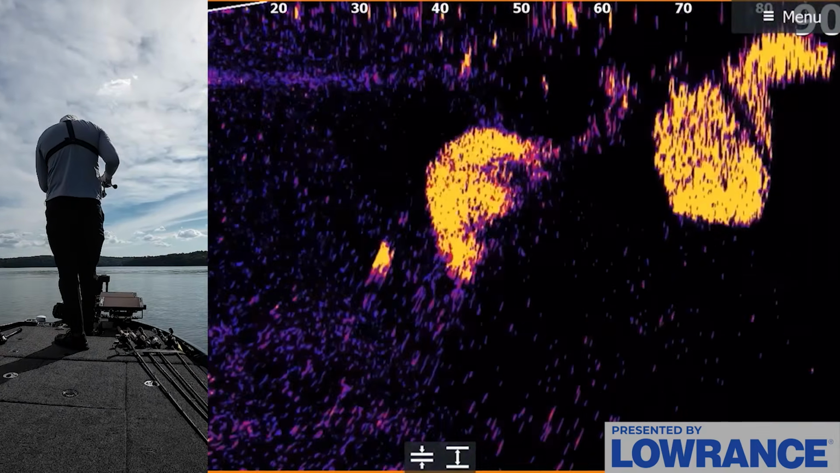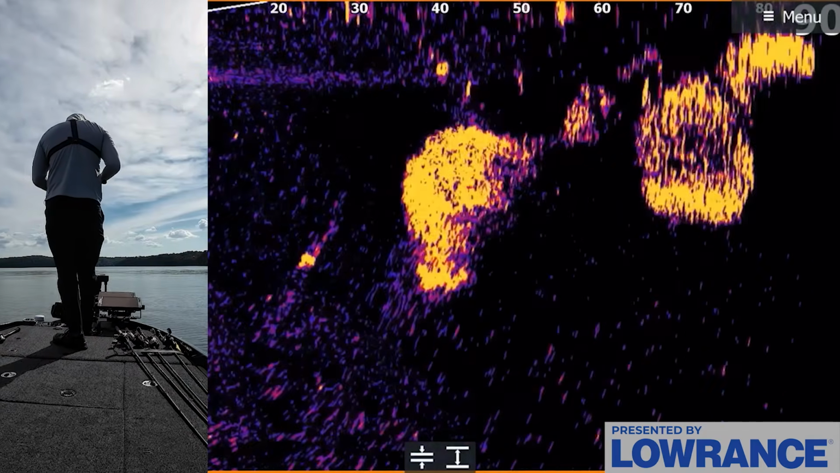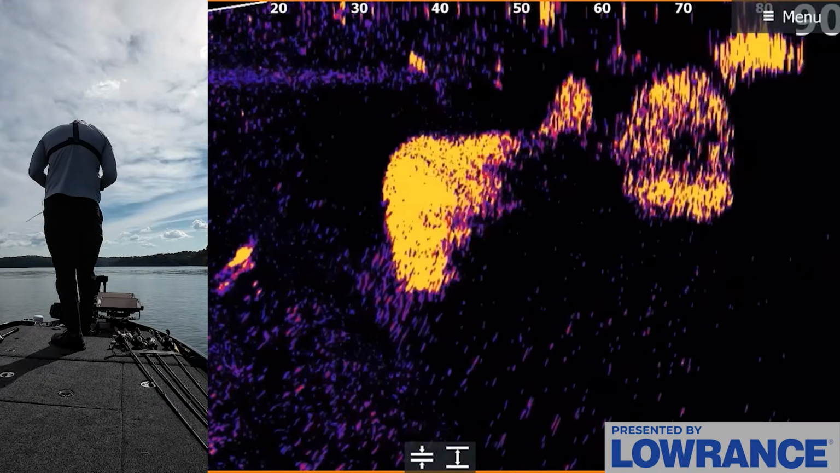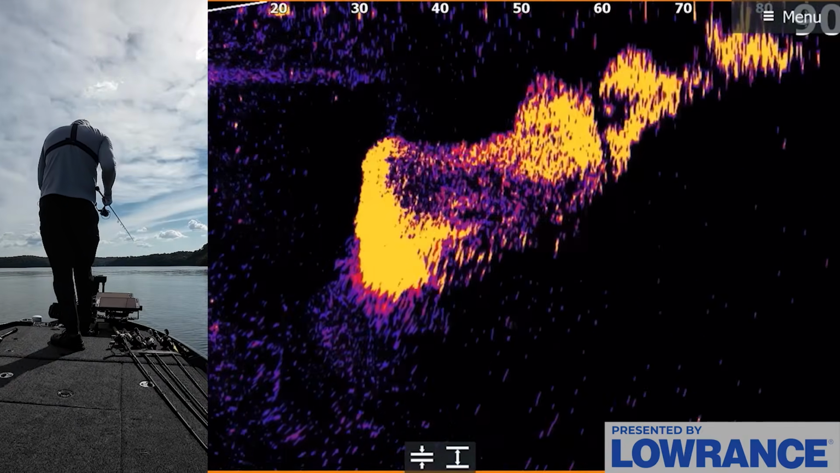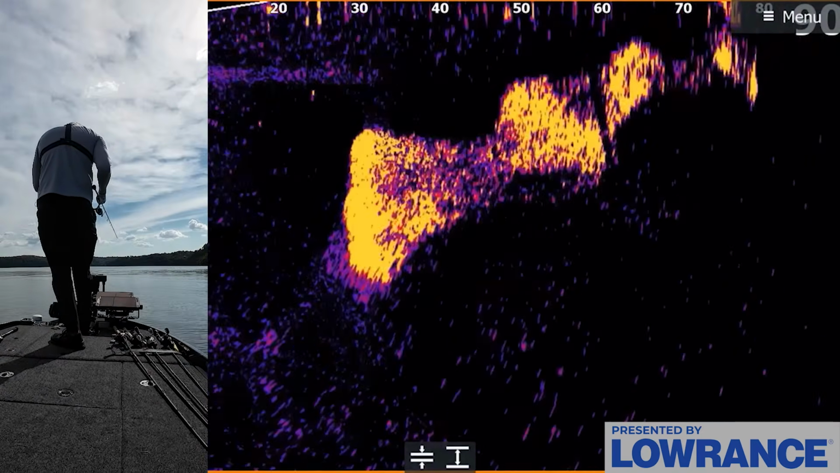Bait's at 50. Trying to drop through this bait because there's some fish just in these bait balls and around. There's one at 60 foot now. Need to probably not target the fish that are too deep. You can see him in those bait. He's like doing the eye of the tiger on them over there at 60 feet. Quite a few